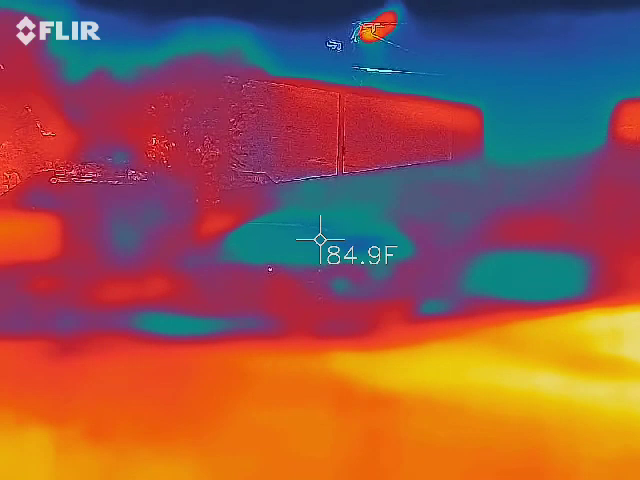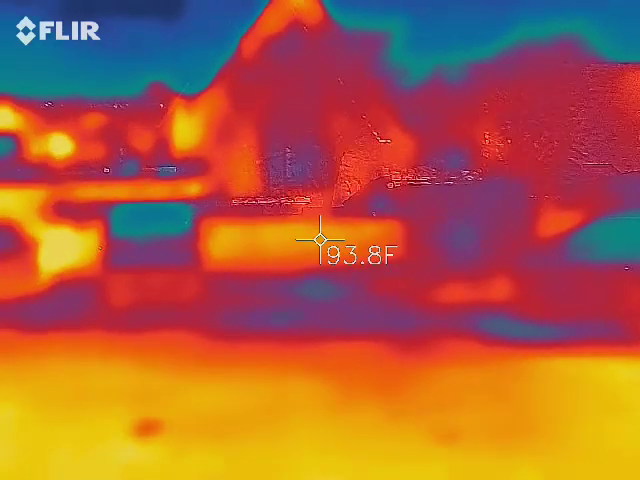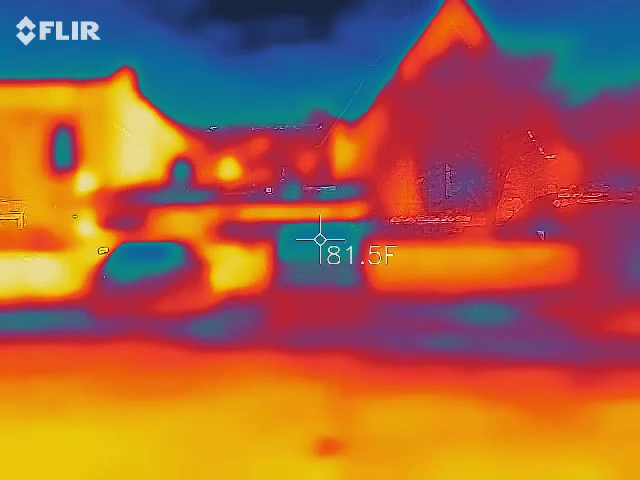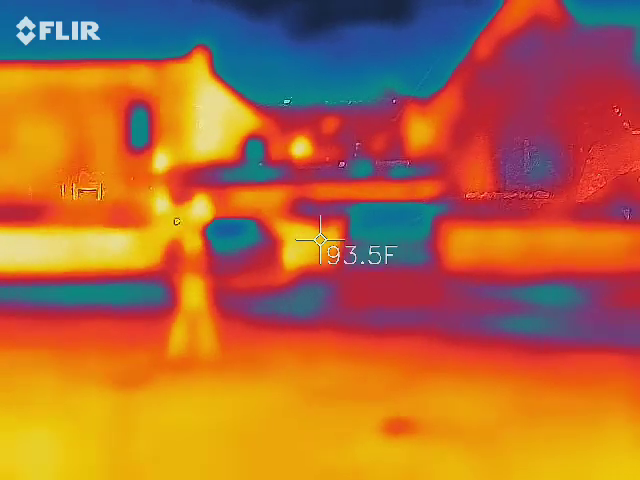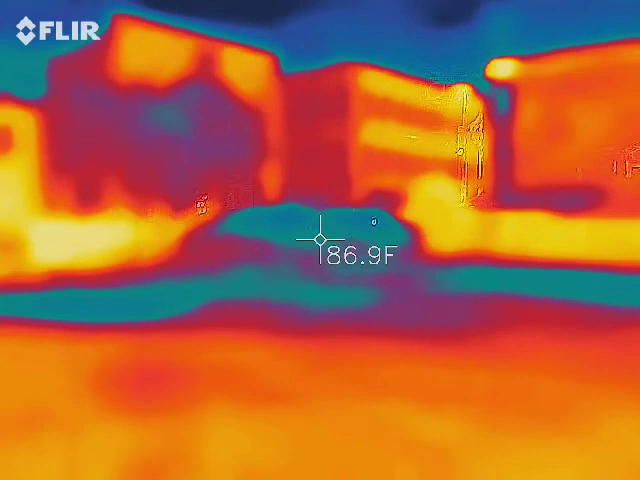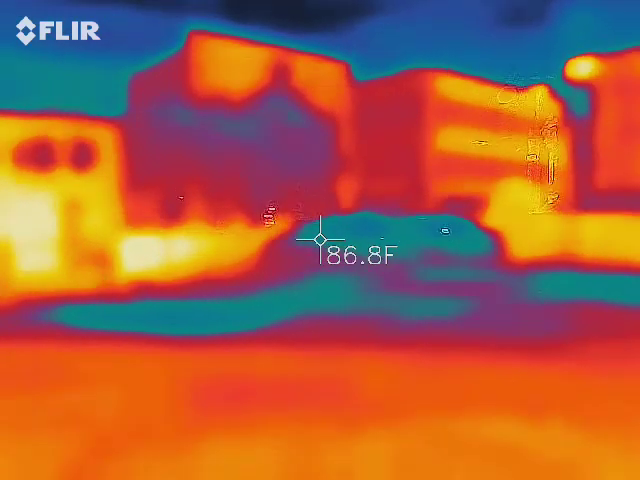I mean, if you point at the sky, it goes to like 60. You need to be using the grid camera. The only thing you use that for is to shine it out a little bit for me.